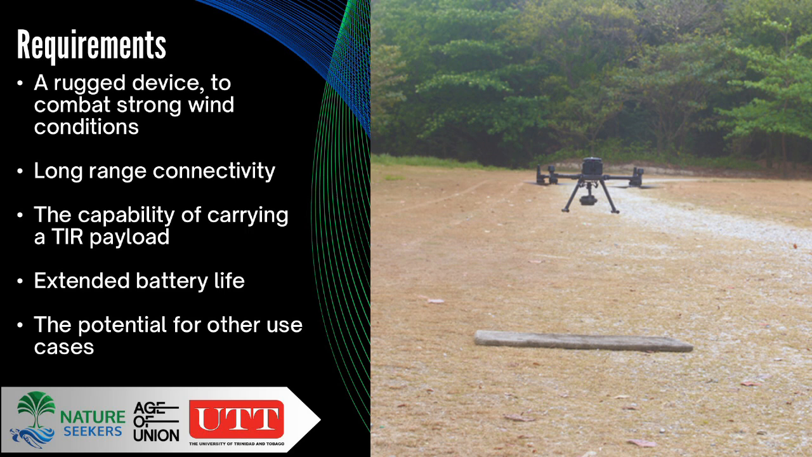We required a drone with specific capabilities, so we needed a rugged device to combat the wind. We needed that long-range connectivity because of the length of the beach, so that the pilot didn't have to stop, walk, and launch again every 2 kilometers. We also needed the capability to carry the payload. And those are the few things that we put together when we were looking for a device.